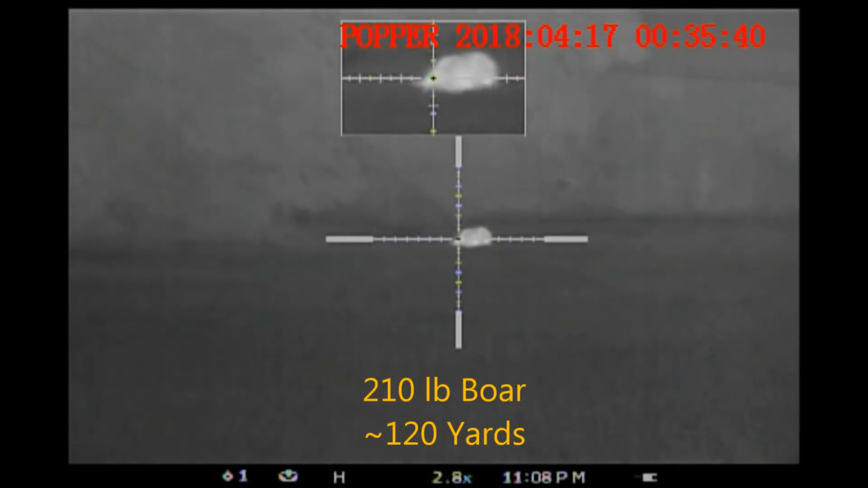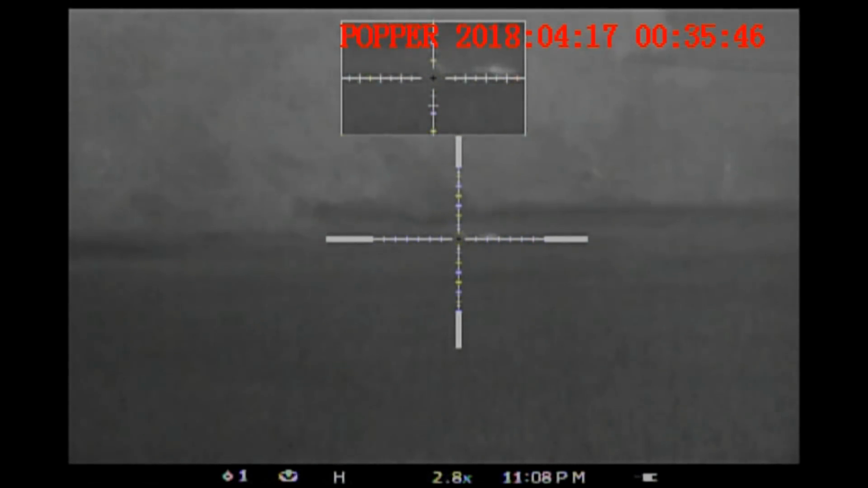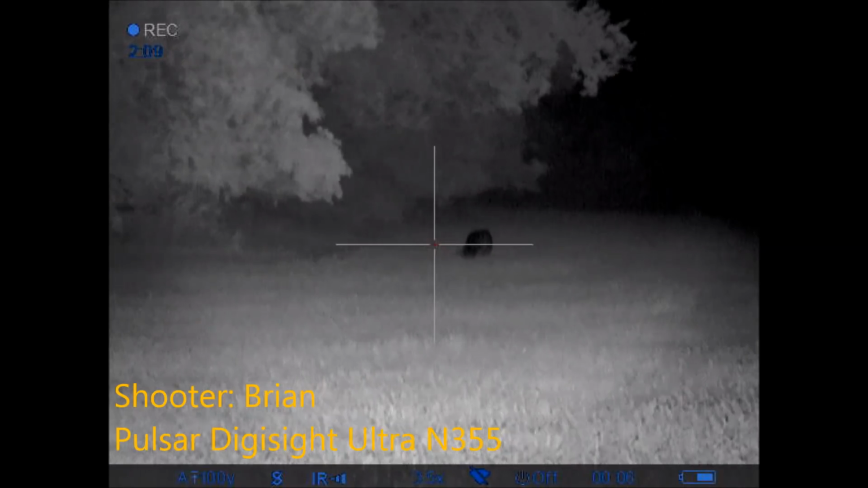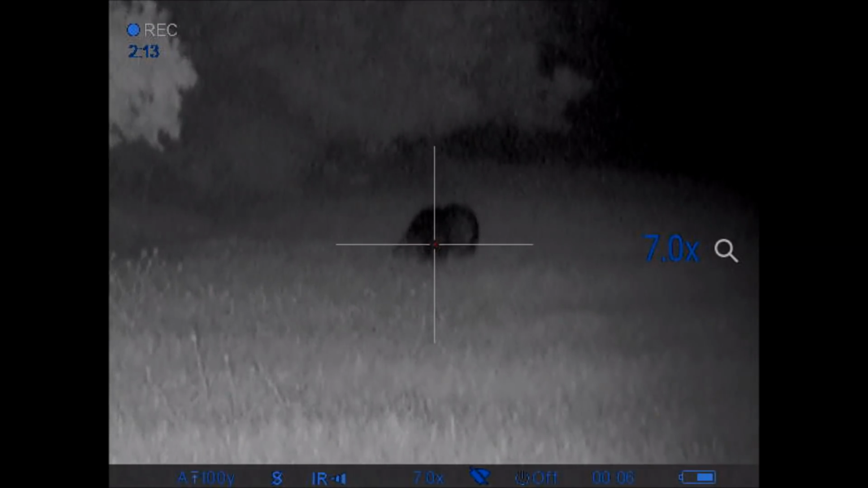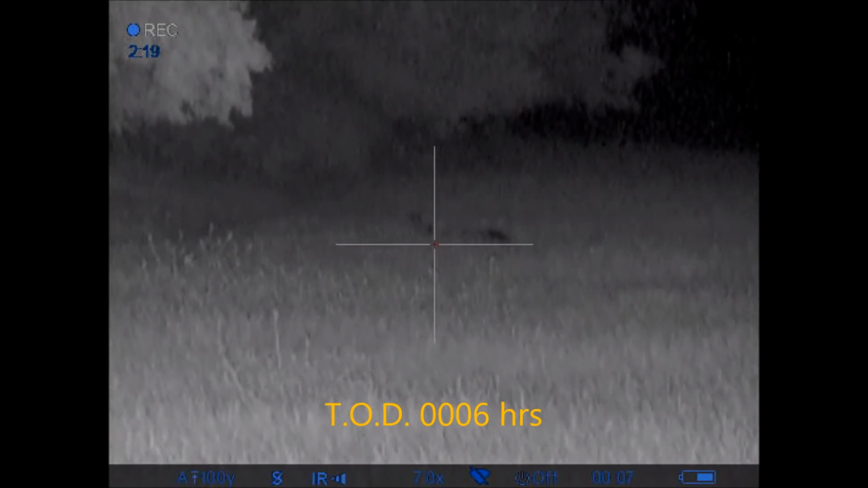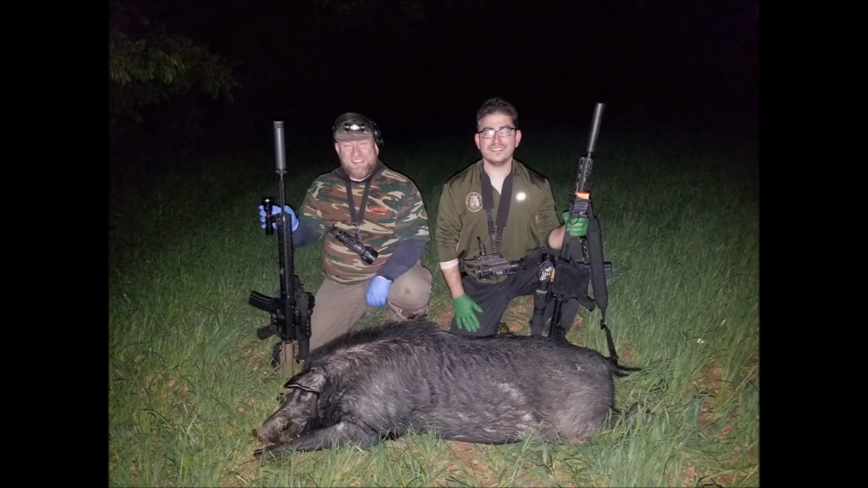All right, here we go. 2, 1. And the hog goes right down. Here's the view from my rifle. 2, 1. It turned out to be a nice 210-pound boar, and the shots entered here and here.